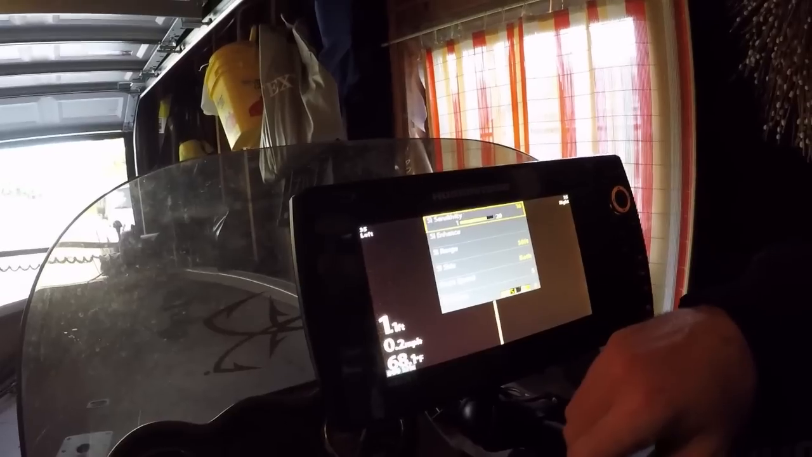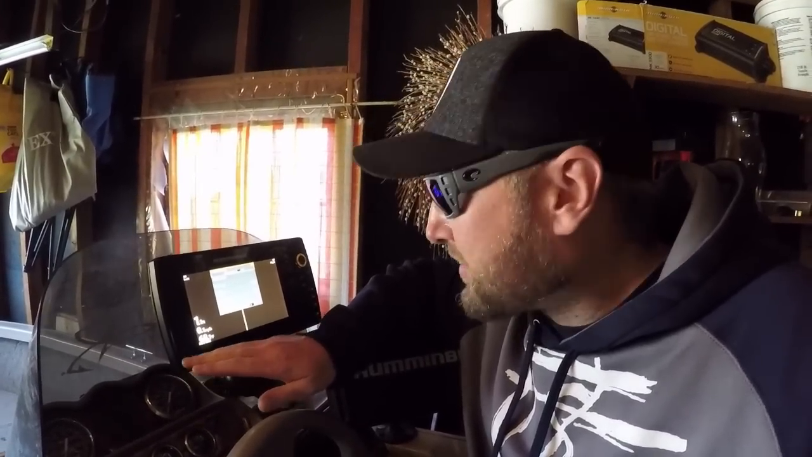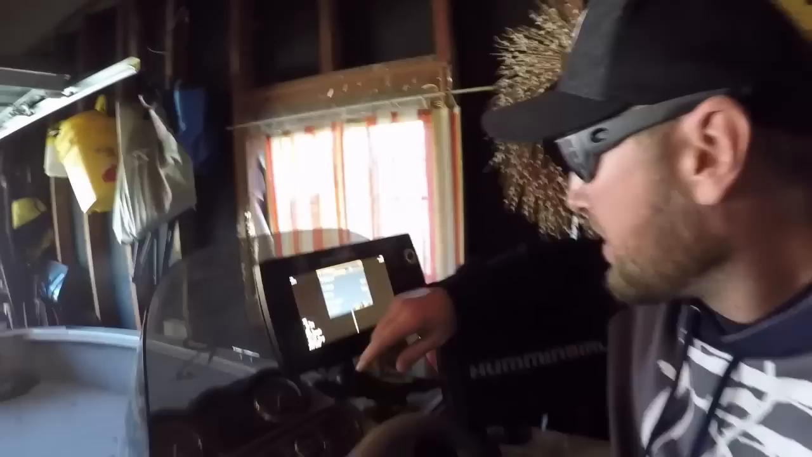Chart speed. Chart speed is a funny thing guys talk about. A lot of times guys are saying set your chart speed to the same speed as your boat. If you're doing 4 miles an hour when you're searching for stuff, put your chart speed to 4. That is really not the case. I like to keep my chart speed up a little bit higher. If I'm doing 3, I set it to 5. If I'm doing 5 miles an hour, I set it to 7. It's giving me the clearest picture, and it's going to give you guys the clearest picture too.